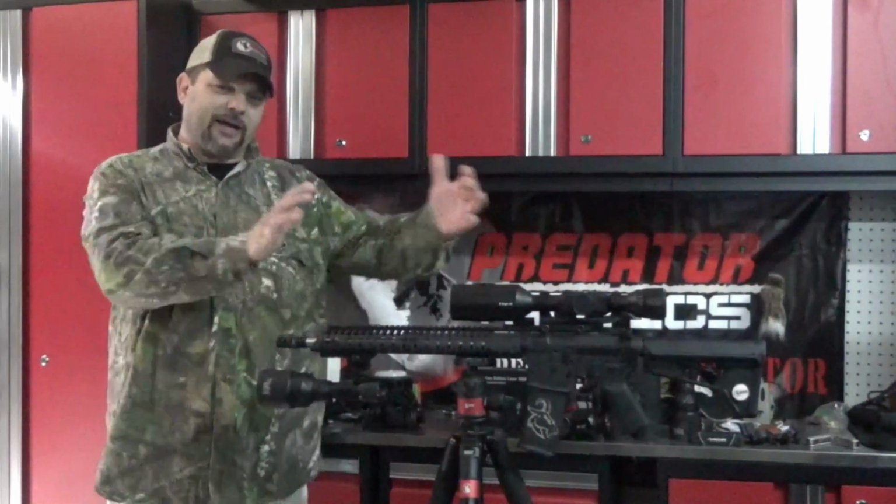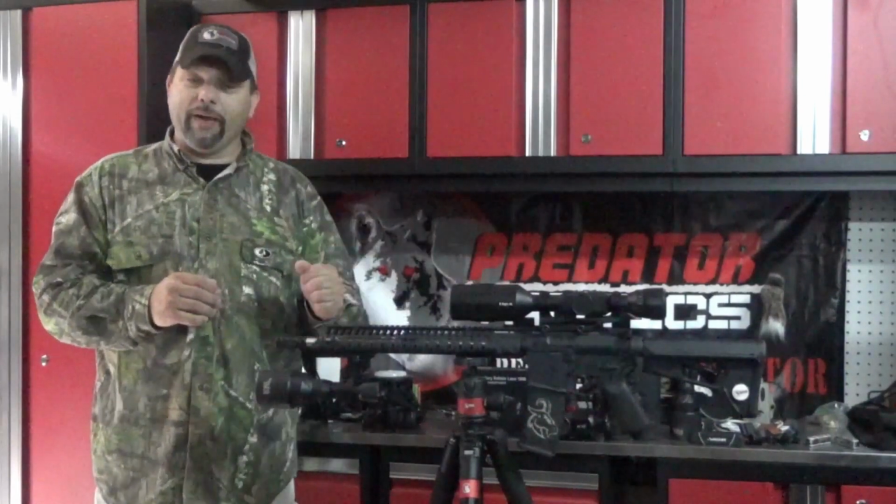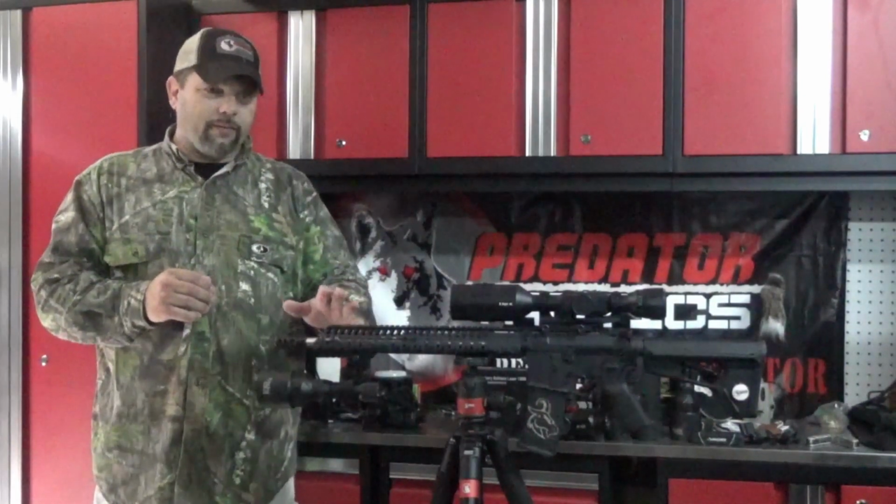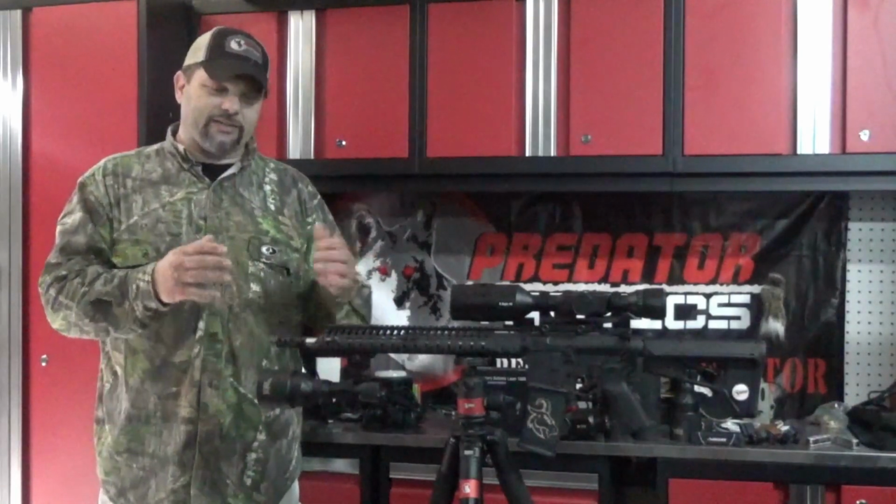I switch up my times a lot like that on my fields, on my areas, even on my bait piles. But before midnight was a good time. I slid in last night and hit this lone boar.